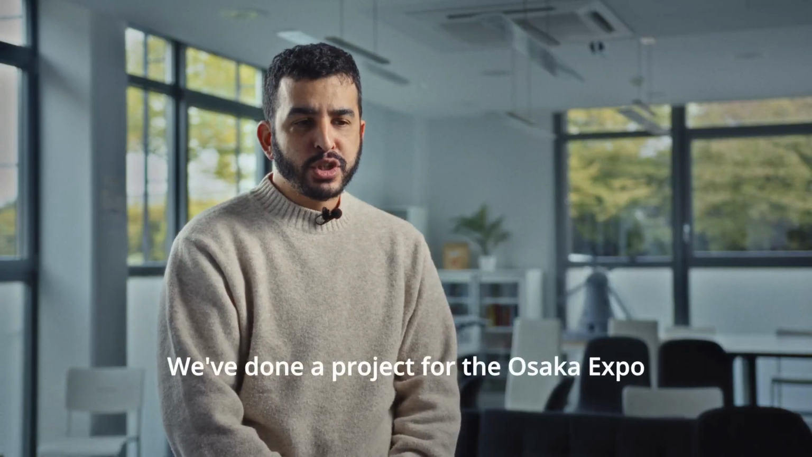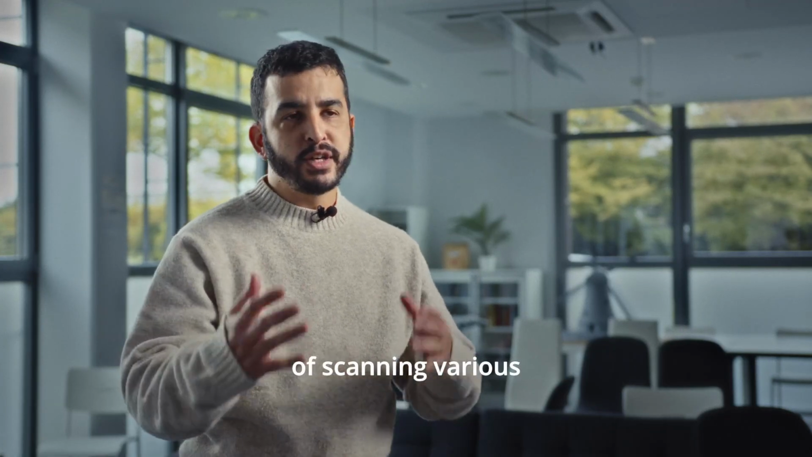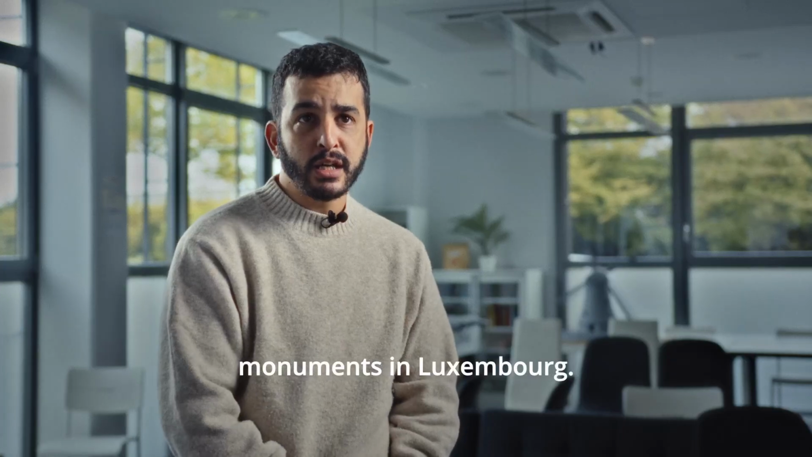We've done a project for the Osaka Expo of scanning various monuments in Luxembourg.